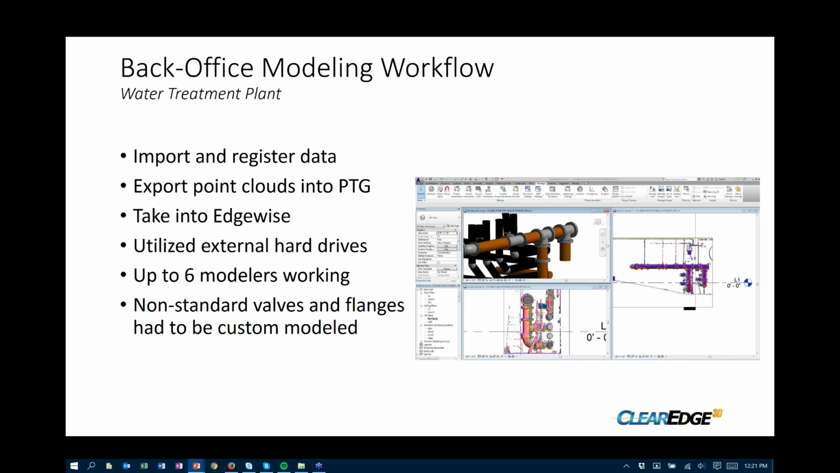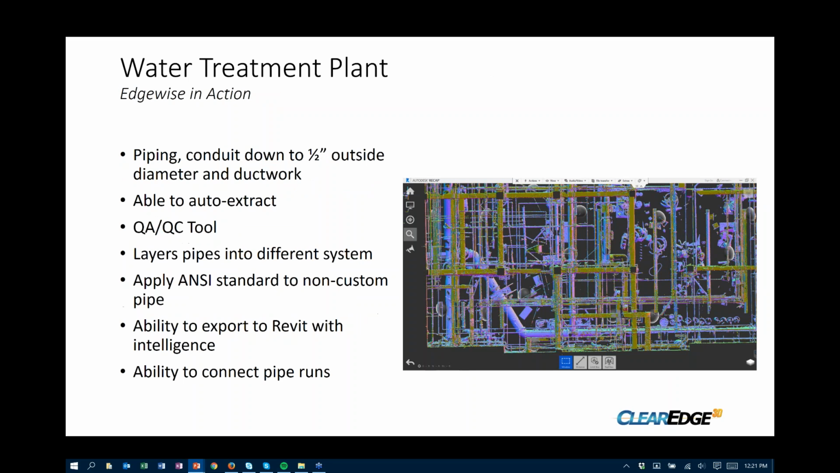Because of the age of this facility, there were a lot of custom or non-standard valves and flanges that we actually modeled, again at the 350 to 400 LOD. That is one thing that Edgewise can't do, the custom valves and flanges, but they certainly have a very robust ANSI library of standard features, and that'll come into play here a little bit. So certainly it was very helpful for us to utilize, but there were a few items in this particular job that we had to model custom.